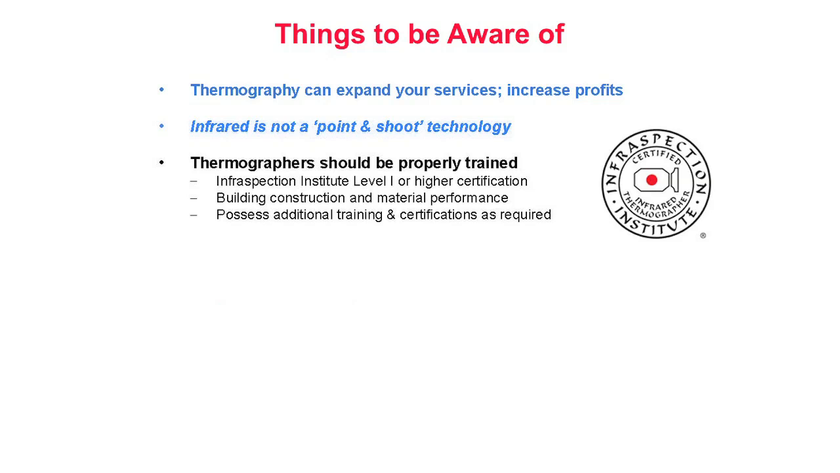At a minimum, we recommend Infraspection Institute Level 1 or higher certification. We also recommend that a thermographer thoroughly understand building construction and material performance. Thermographers should also possess additional training or certifications as required. Examples would include, but not be limited to, mold inspection and pest management certifications.